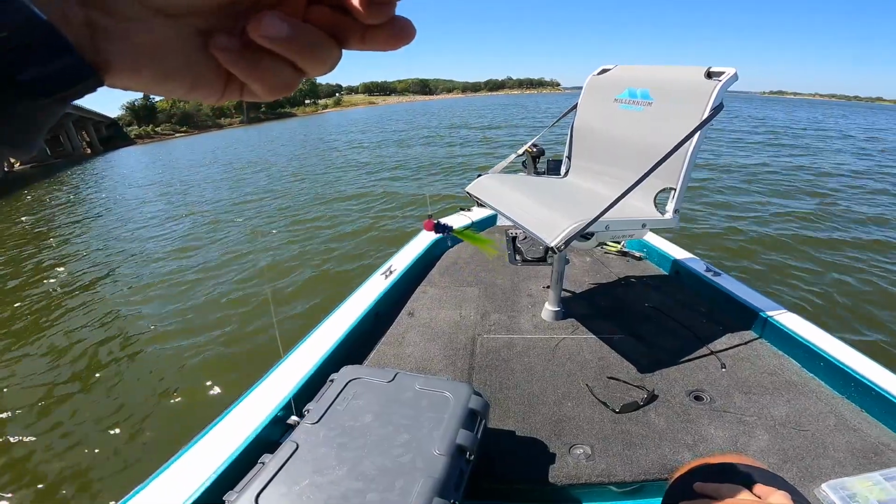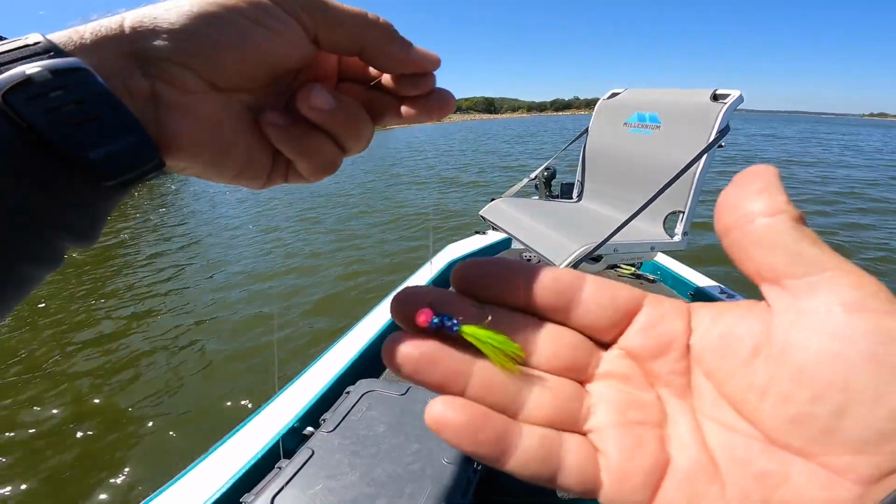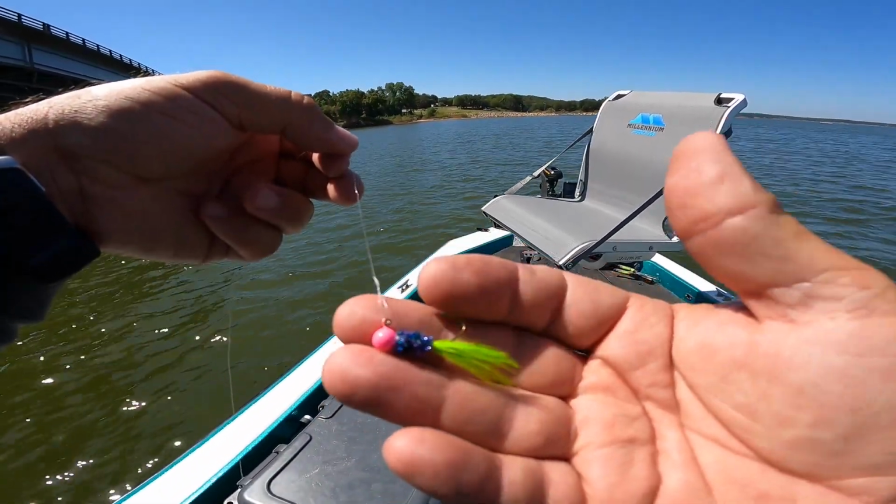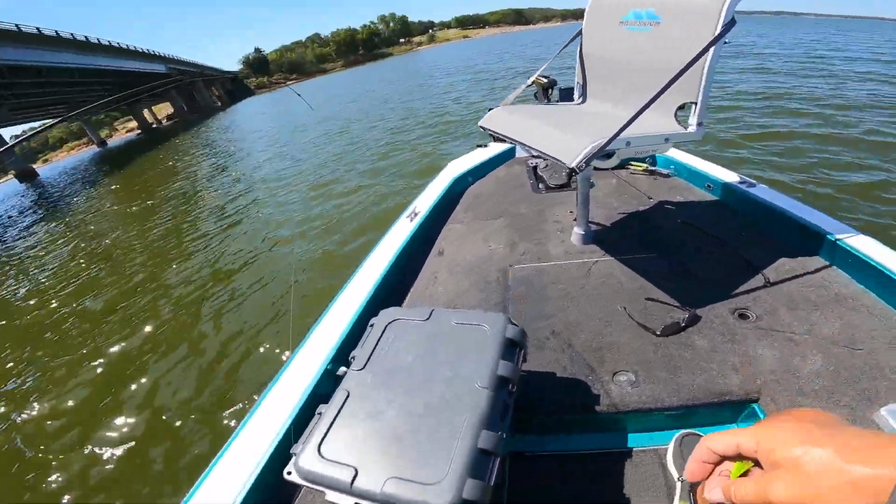This is a 7/6 mat crappie rod, and I've used 4-pound Suffix mono, 1/4 inch loop knot, hand tie feather jig by Bridges, custom crappie jigs, pink, purple body, chartreuse tail, going a little more aggressive on the hand tie. So that's what I'm running, and I'm gonna get out here.